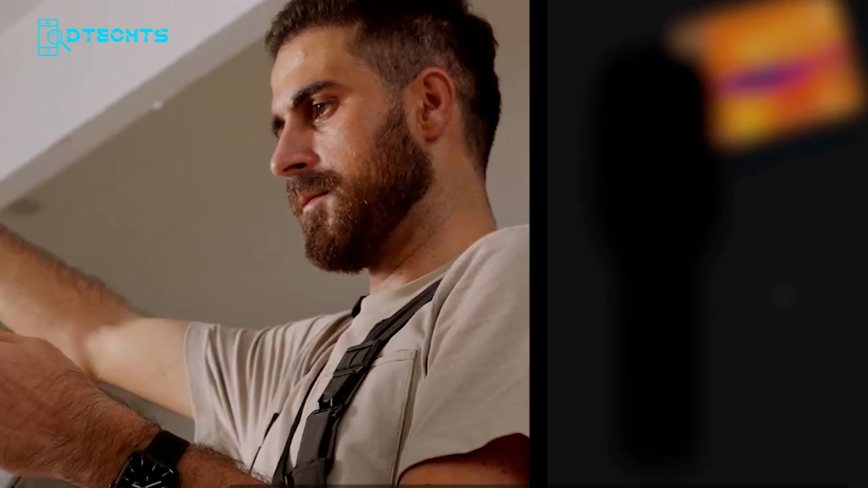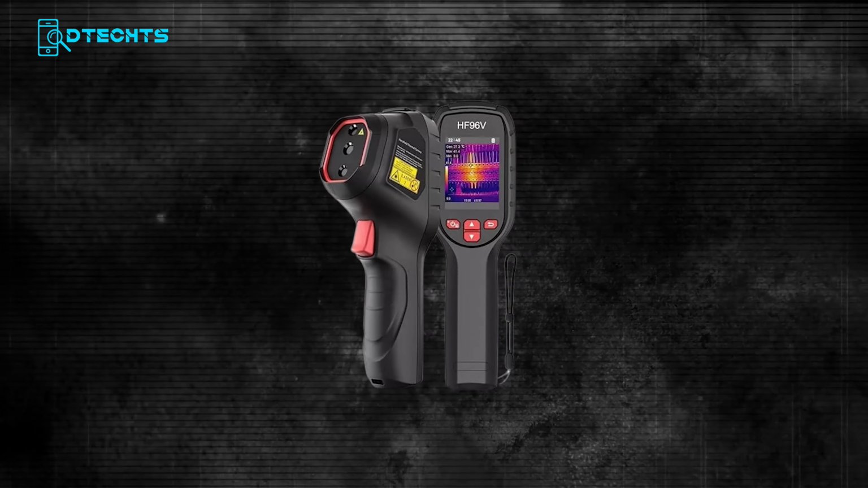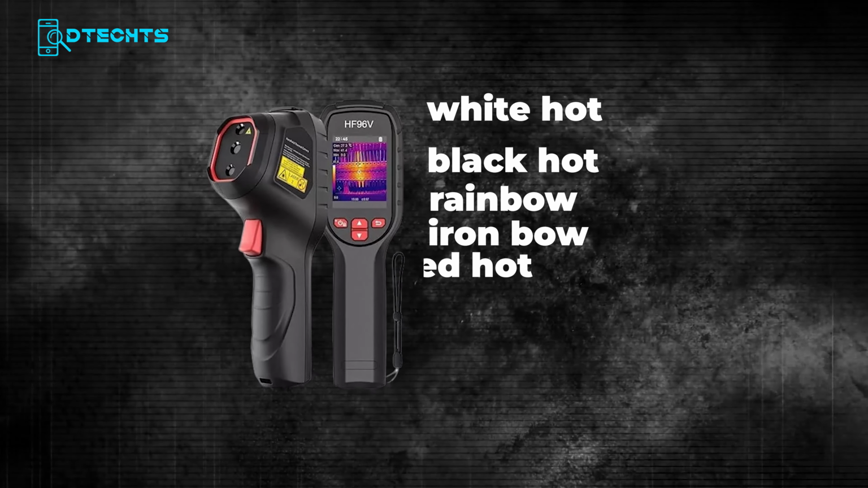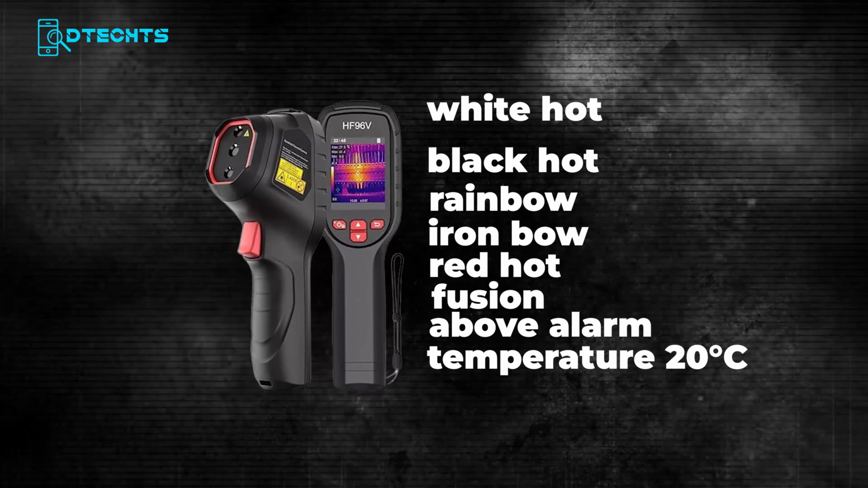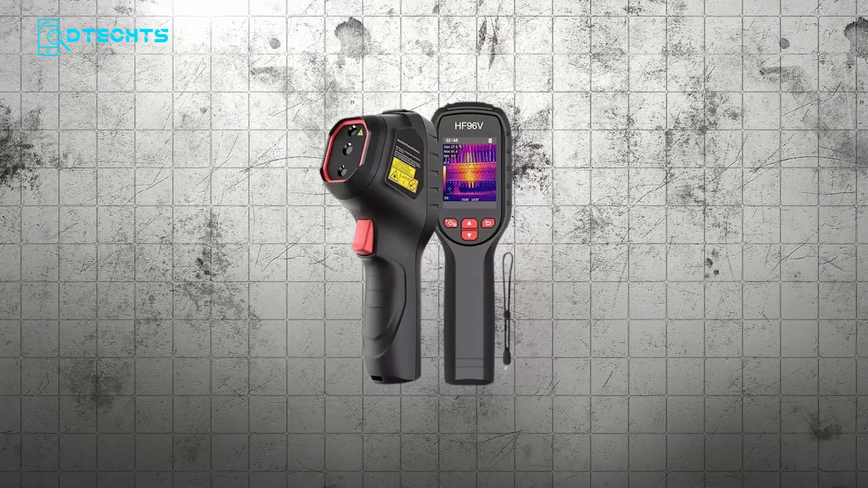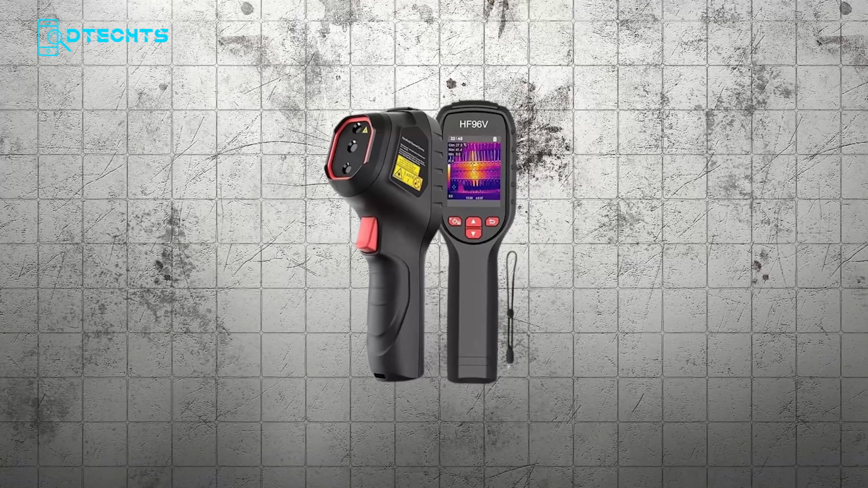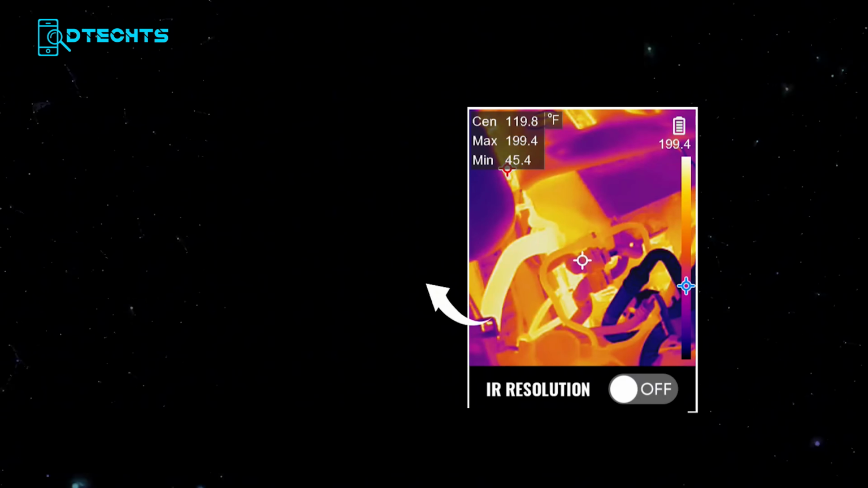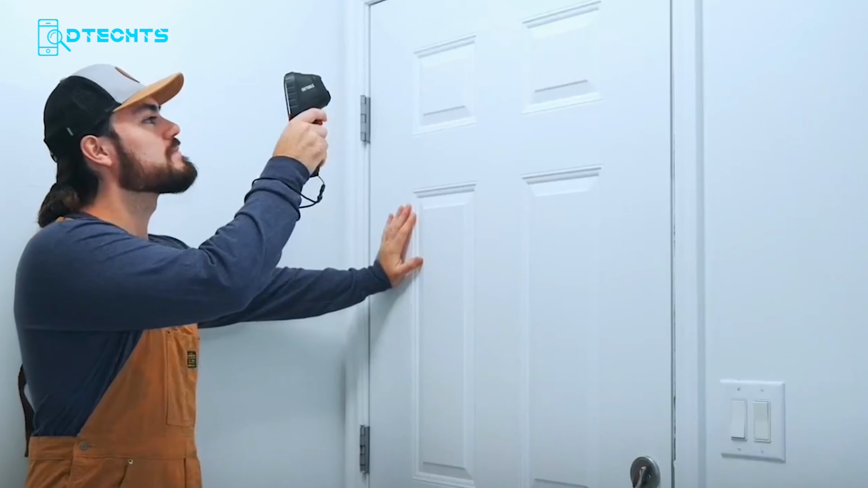To properly test the color palettes, a glass of boiling water was brought in so there'd be clear heat variation to work with. The available palettes are White Hot, Black Hot, Rainbow, Iron Bow, Red Hot, Fusion, Above Alarm, and a temperature 20 degrees C mode. The default is Rainbow, but switching over to Fusion first gives the image more of a reddish thermal tone. The temperature separation is subtle on camera, but noticeably cleaner in person. You can even pick up heat visibility through the glass itself because of the hot water inside.